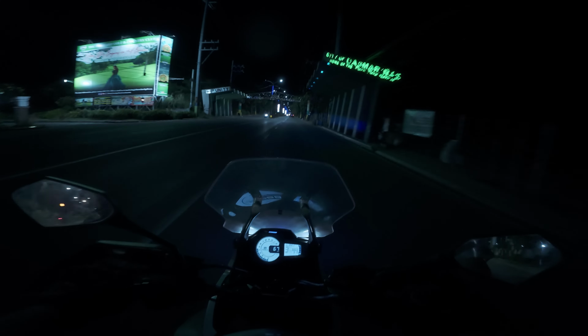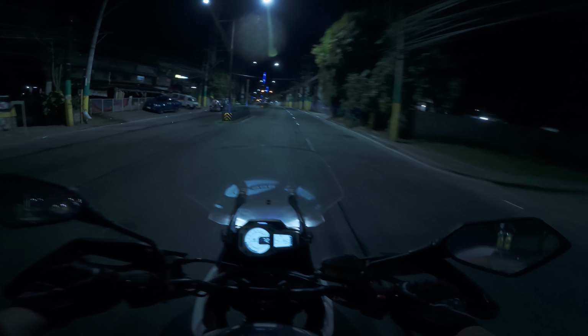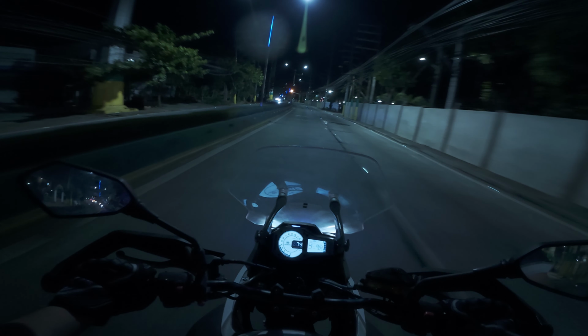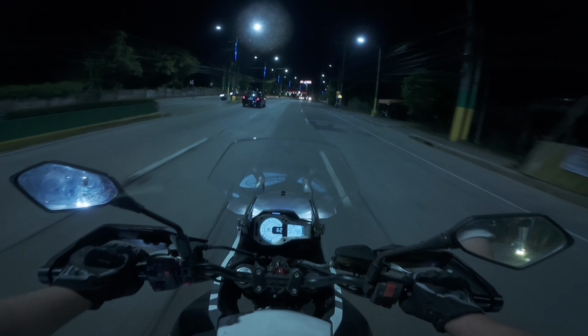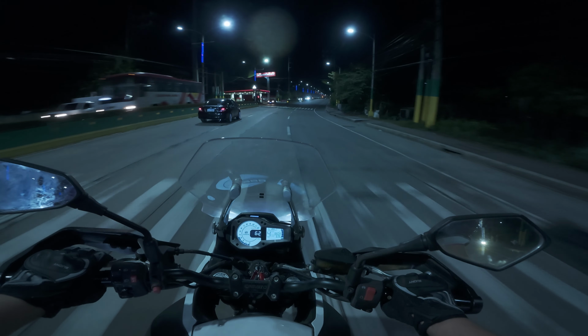City of Dasmariñas. Okay, we're in Dasmar. It is a nice area to drive here. I was never here. I have no idea where I am. Only thing I can complain about is this bumpy street. Aha, Tagaytay. What about we just drive over to Tagaytay in the nighttime? I've never seen Tagaytay at night.